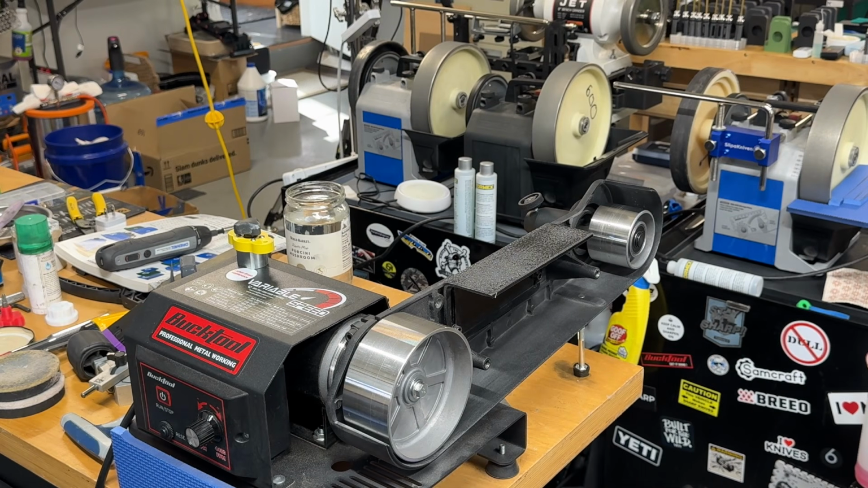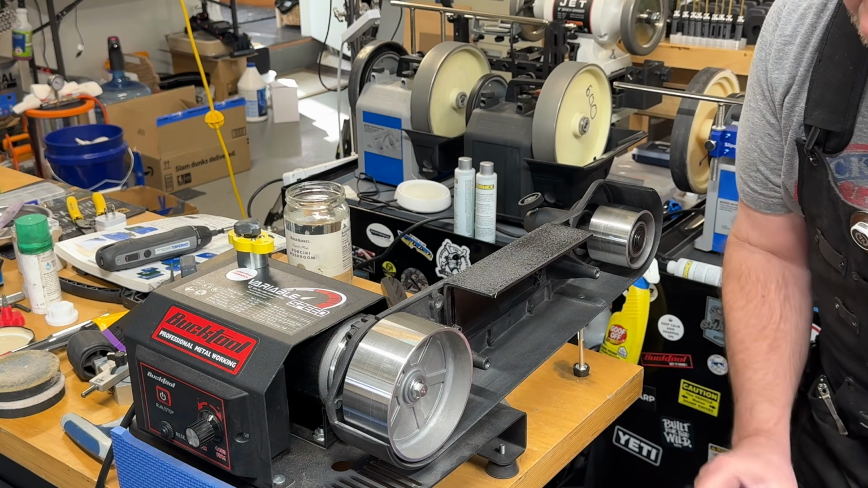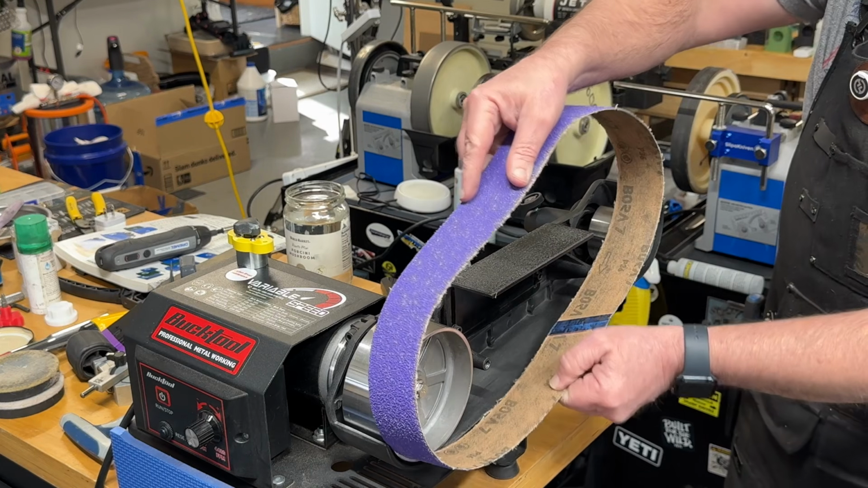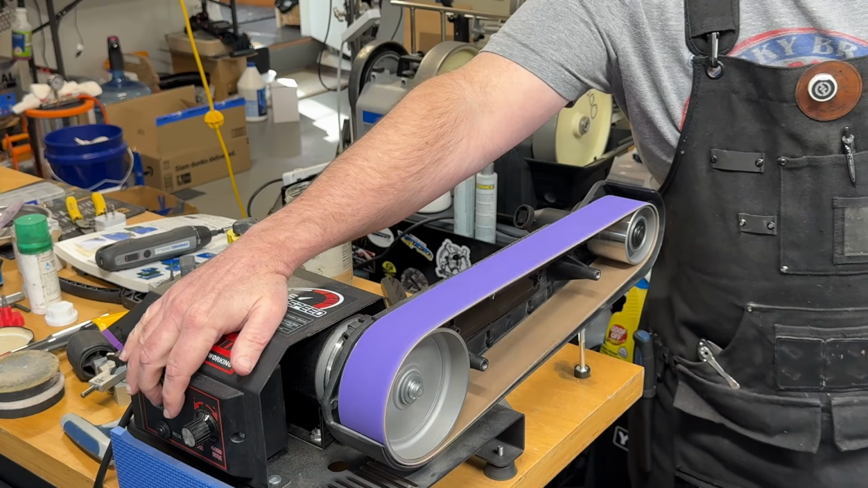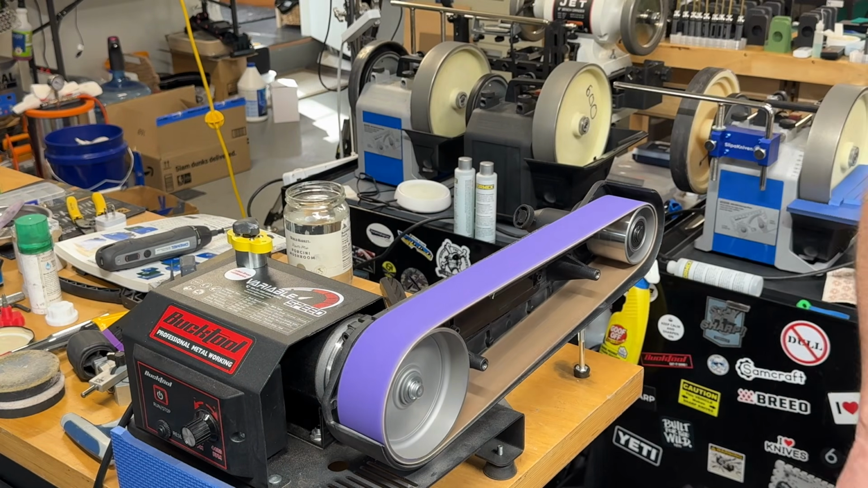All right, so let's get started. We're going to see how much material we can get off at first with the 36 grit Bora 7. I'm going to grab a mask.